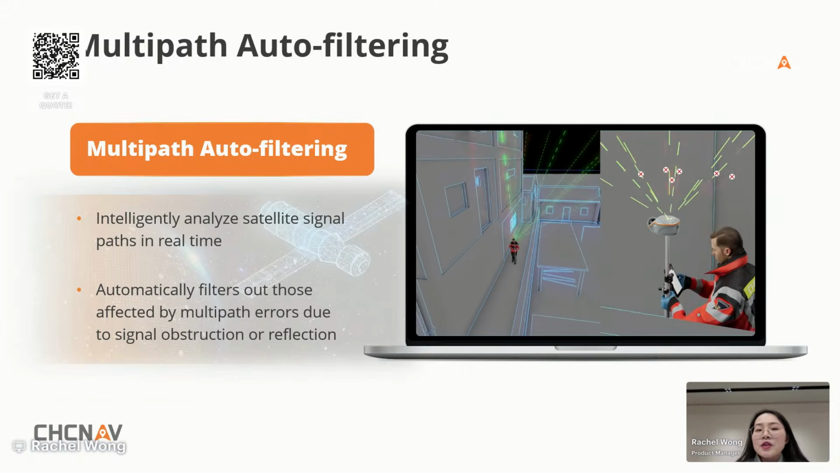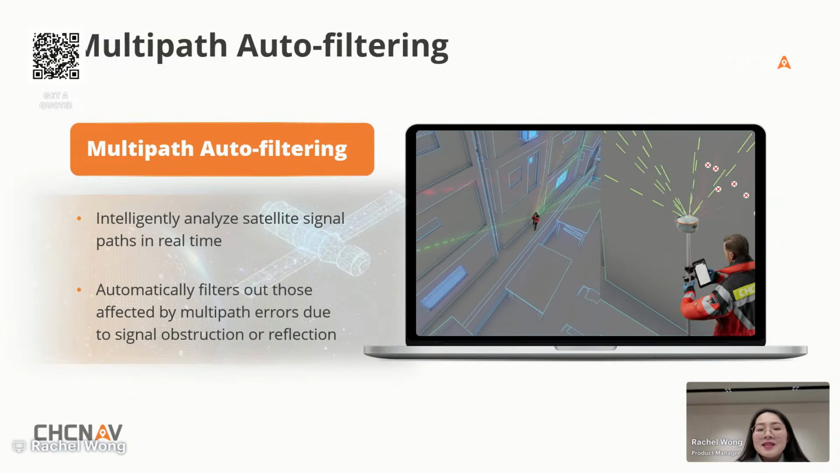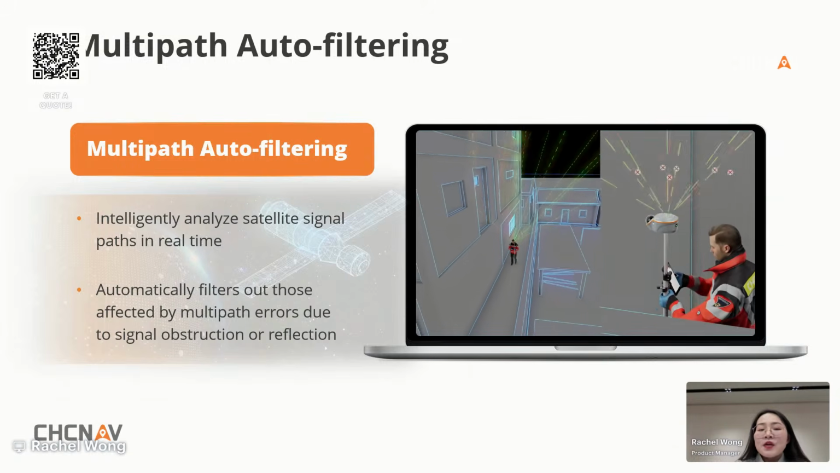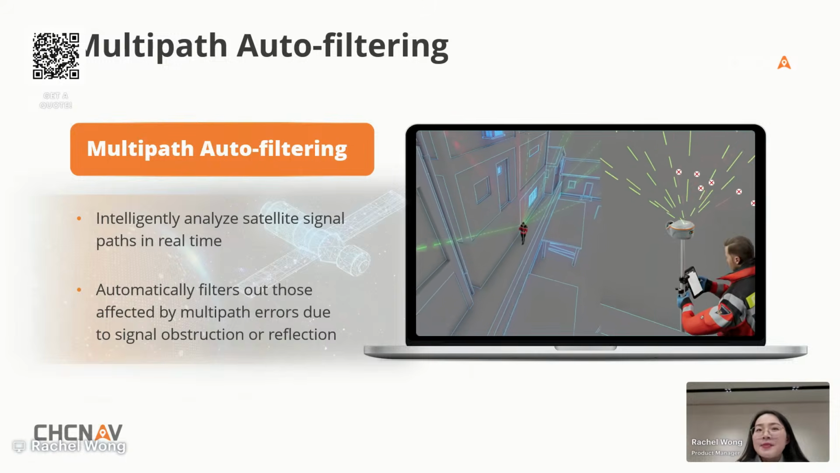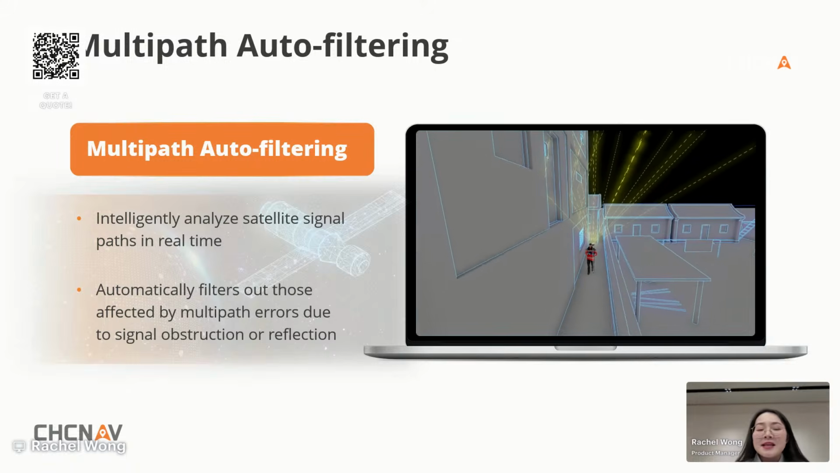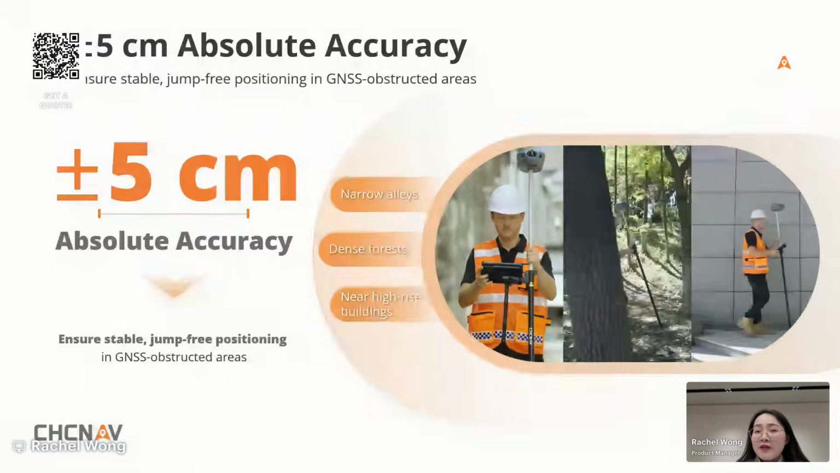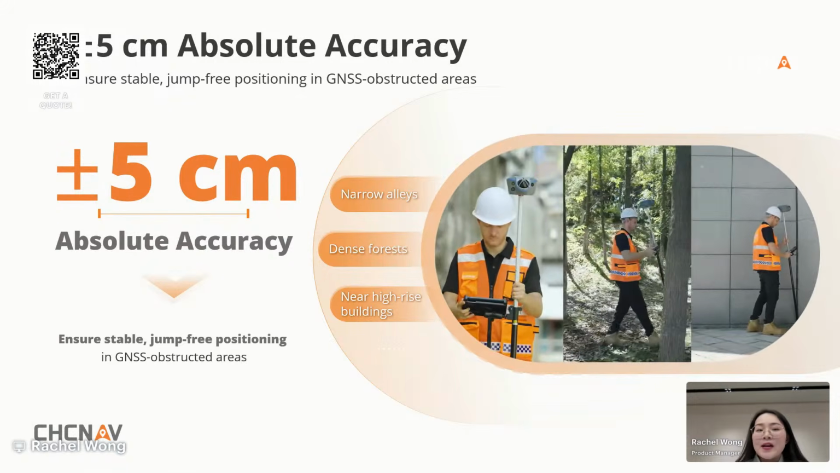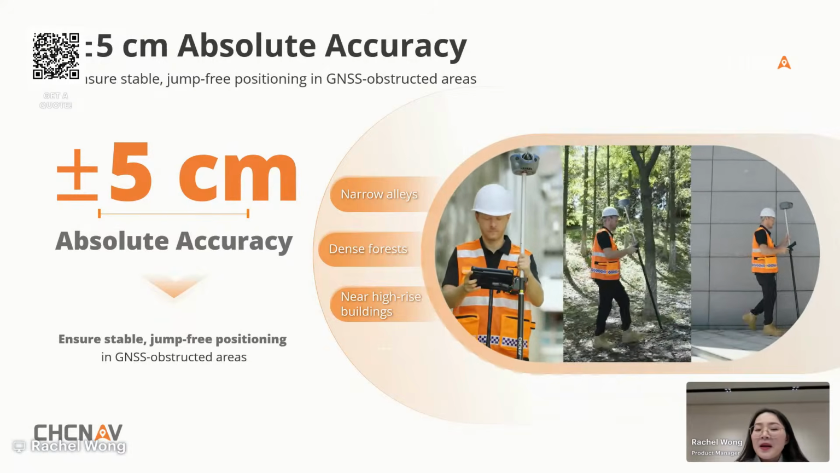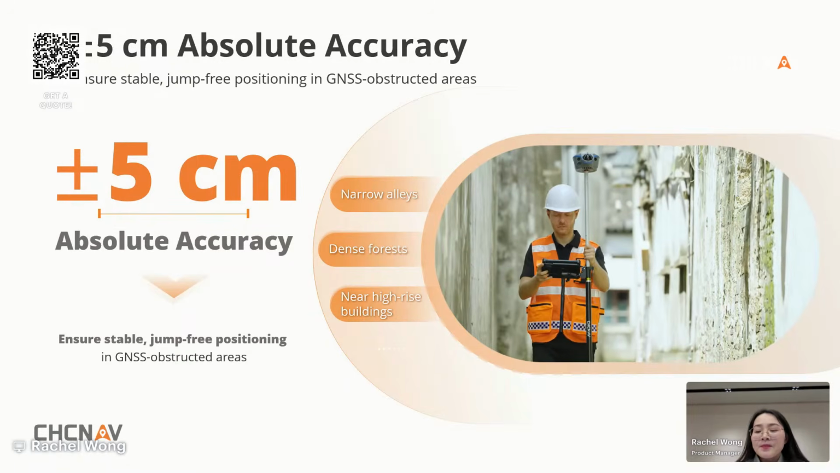So this is ViLi i100's breakthrough multipath auto-filtering algorithm. And our sister engineer Jesse will introduce it later in the next session. It solved one of the toughest challenges in RTK positioning: inconsistent coordinates caused by ambiguous fixes in complex environments. So you can see the result. Stable, jump-free positioning with confident and consistent 5 centimeters absolute accuracy, either in narrow alleys, dense forests, or near high-rise buildings. No matter how many times you measure, your positioning stays right, and once right, always right.